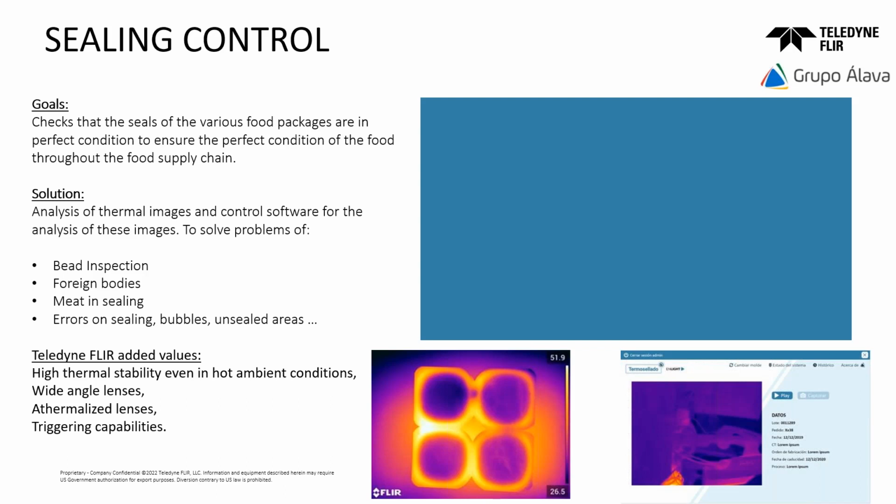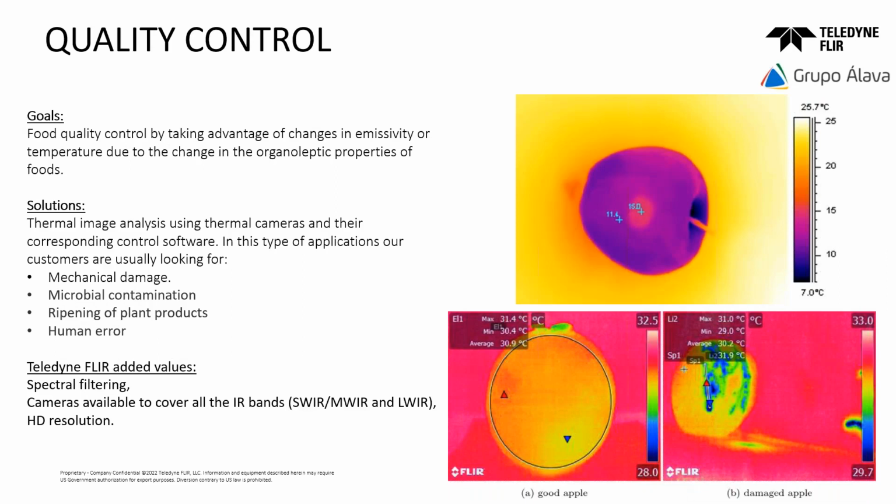Okay, please, Antoine, the next one. Another kind of test that we can do is quality control of food, of vegetables, of meat, anyway, food at the end.